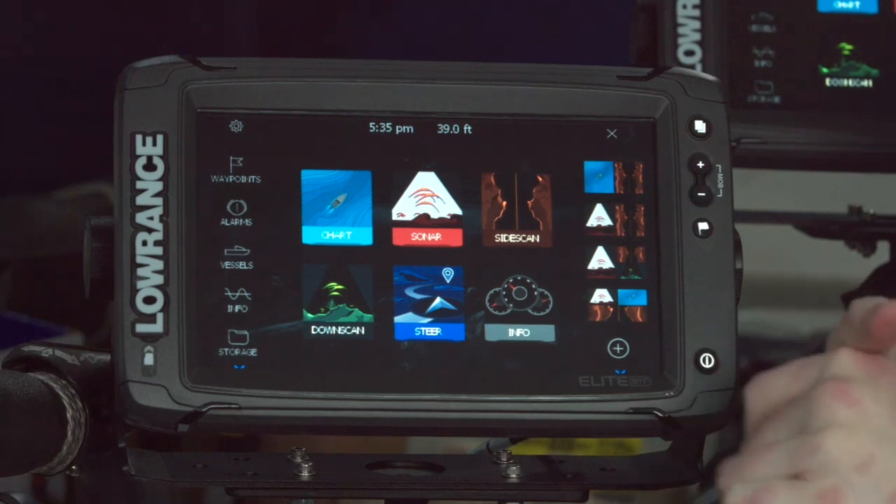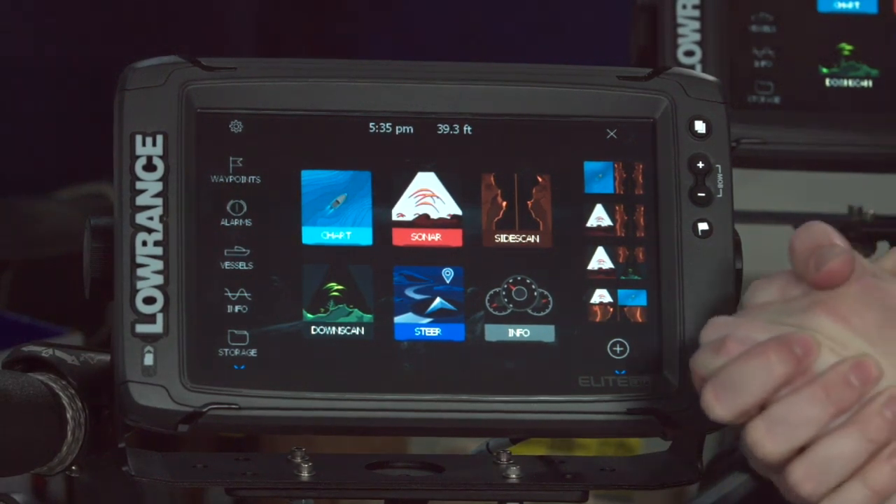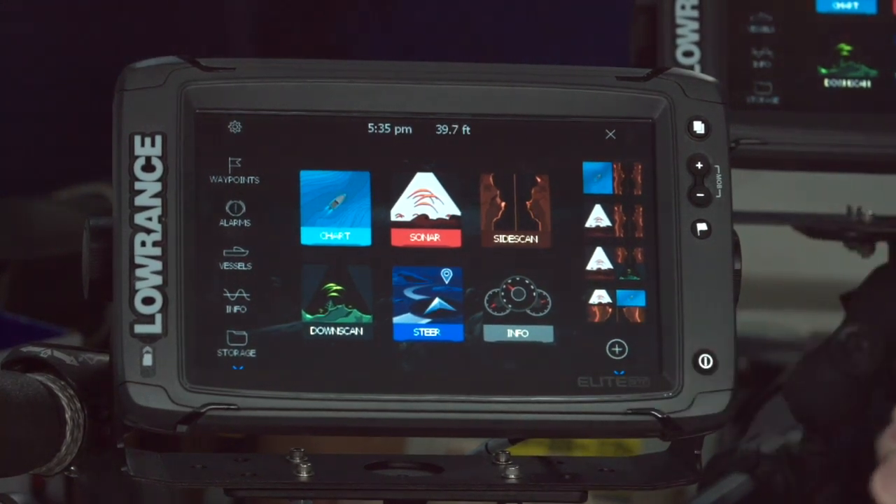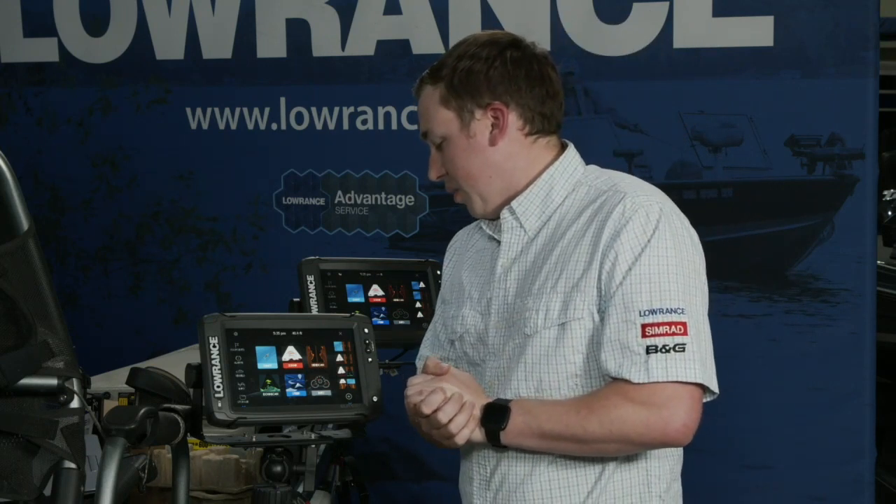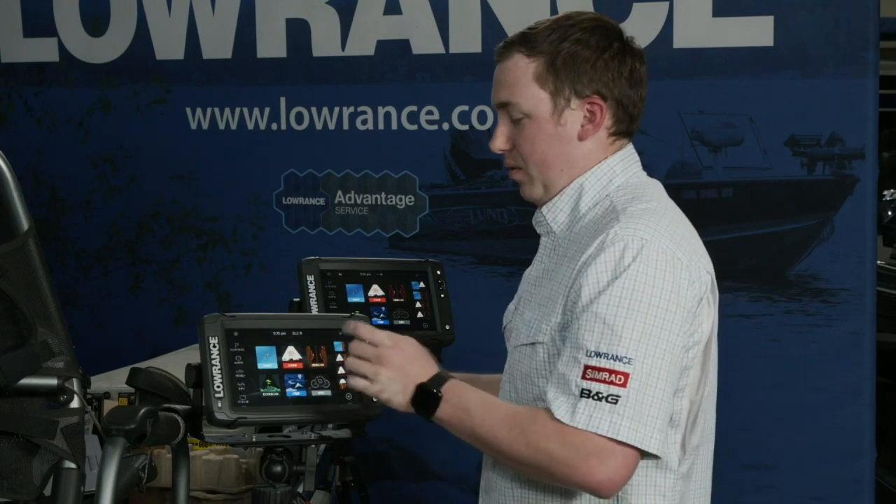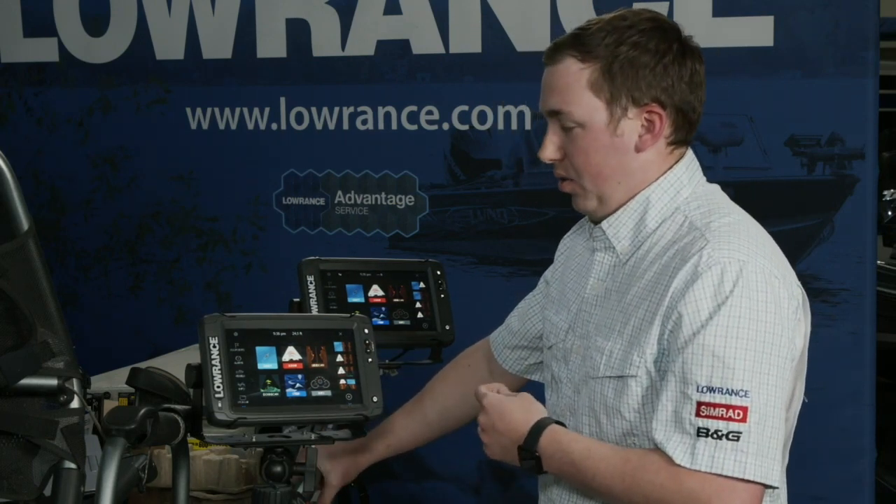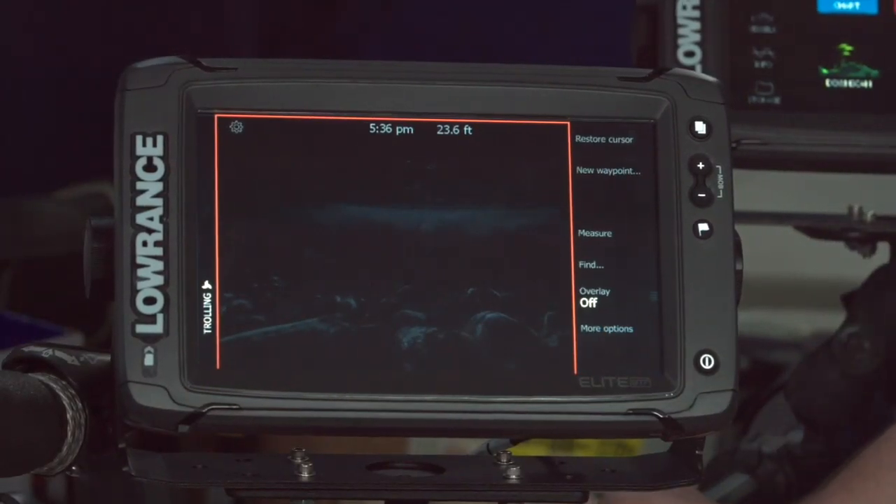So that is a lot of the things you can do with an Elite Ti2. We talked quite a bit about the first time power on. We talked about setting up a home page. We talked about sonar settings, we talked about scanning settings, and we talked about charting. So some of the other really easy setup items you have are things like your overlay data. So let's set up some overlays real quick.